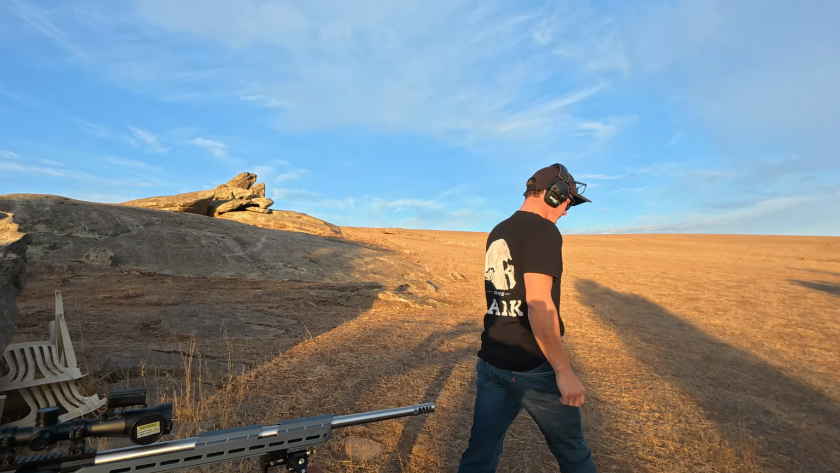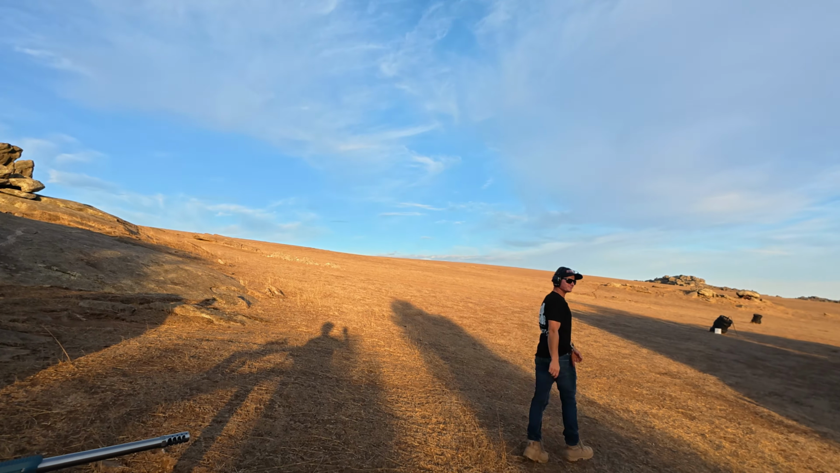What calibre are you shooting, James? That's a 6.5 Creedmoor. There you go. So hopefully we'll find out what that does to some foxes later.